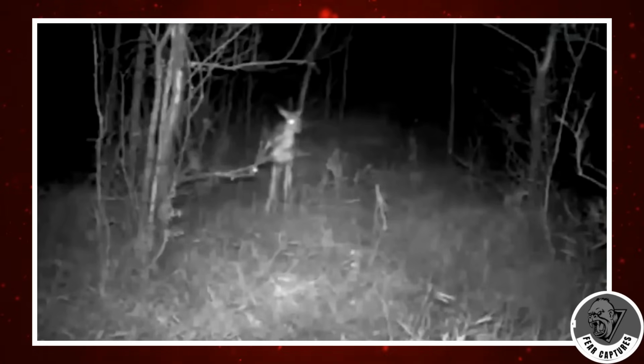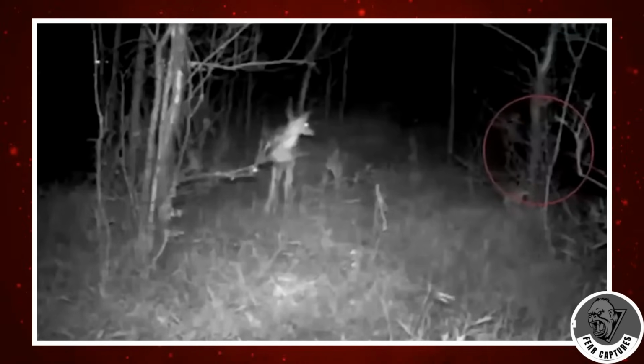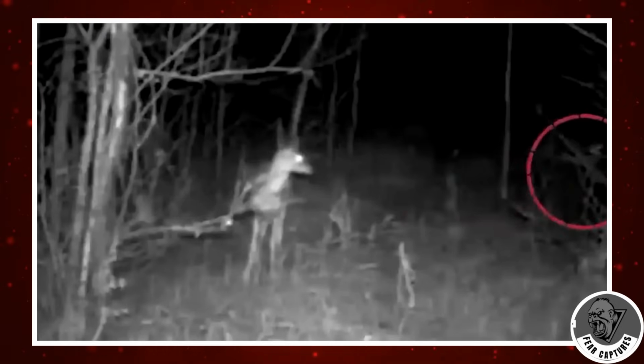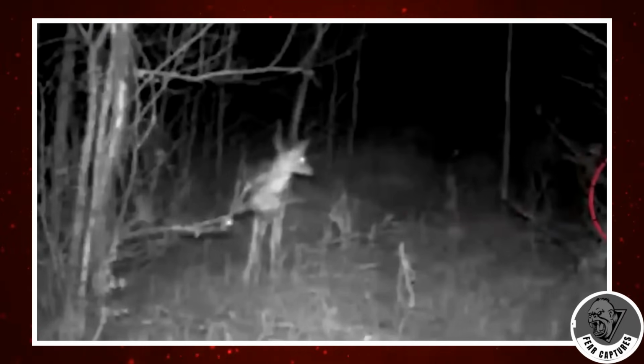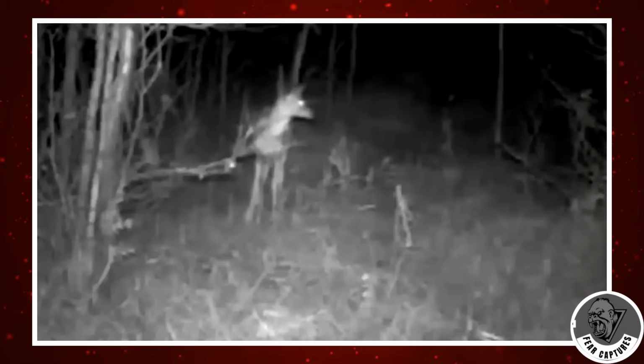Prepare to be enthralled by another spine-tingling encounter captured on trail camera. Watch as a mysterious mist-like apparition stealthily approaches a deer, intensifying the air of mystery surrounding the scene. The sudden appearance and disappearance of the mist, coupled with the deer's startled reaction, heighten the intrigue.